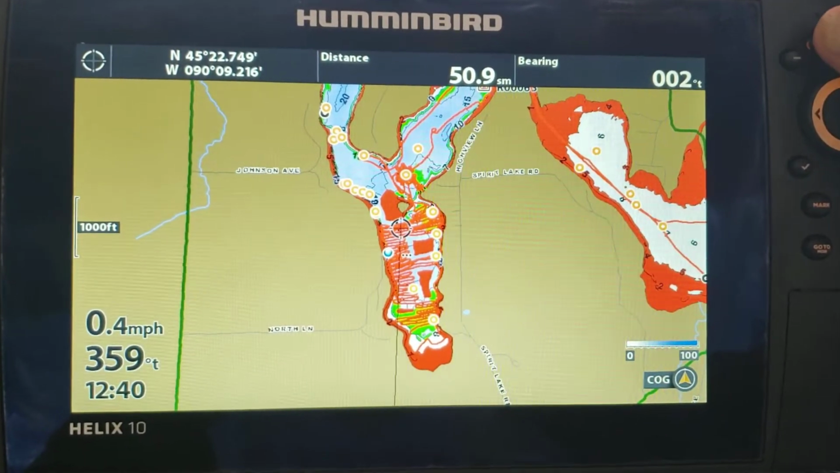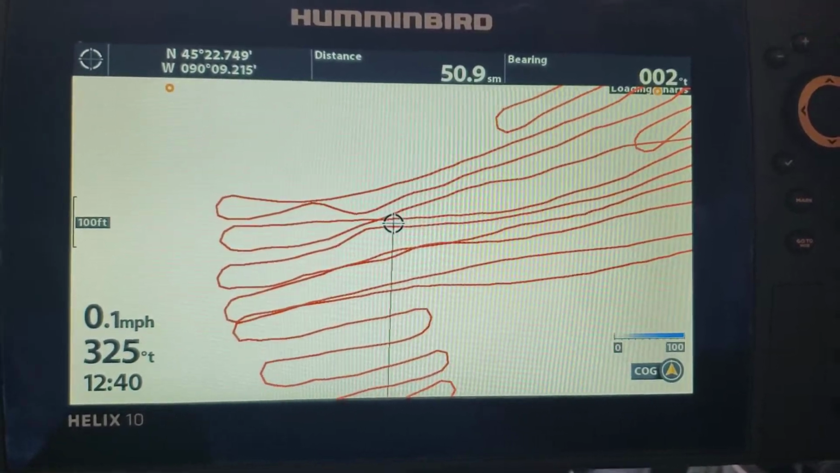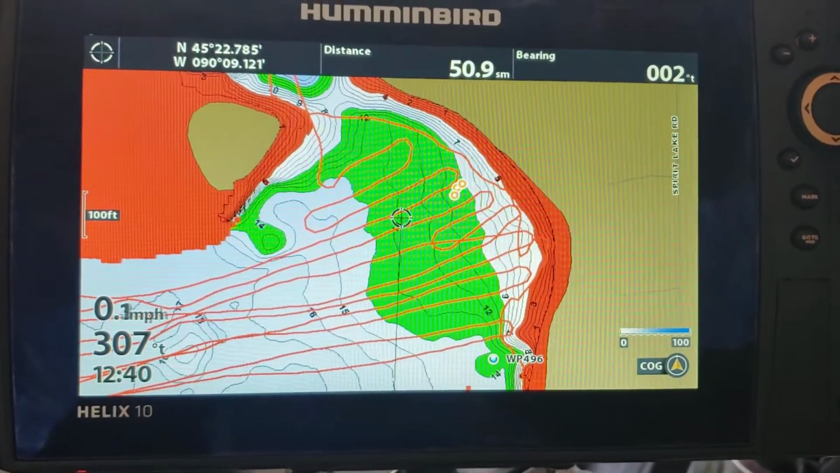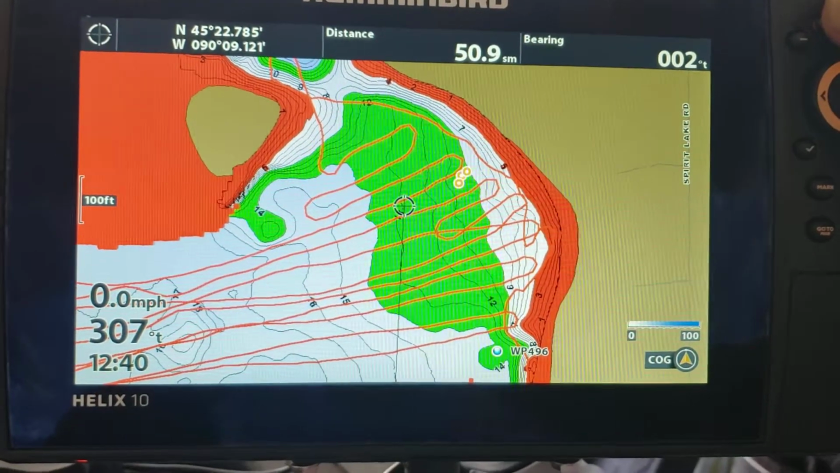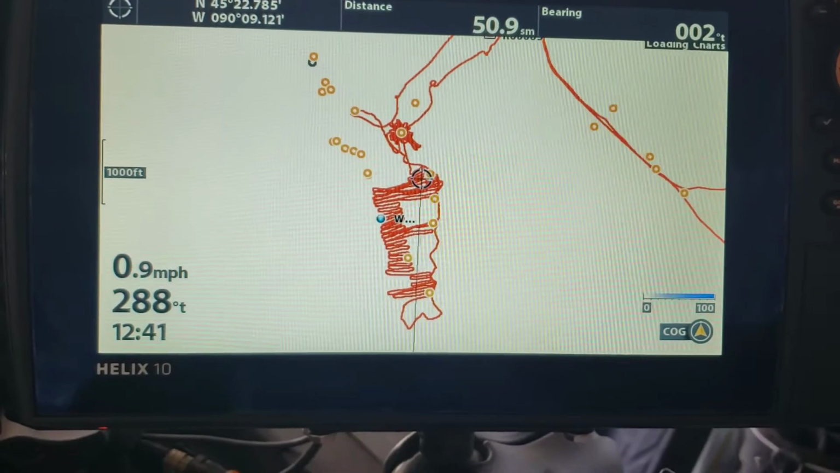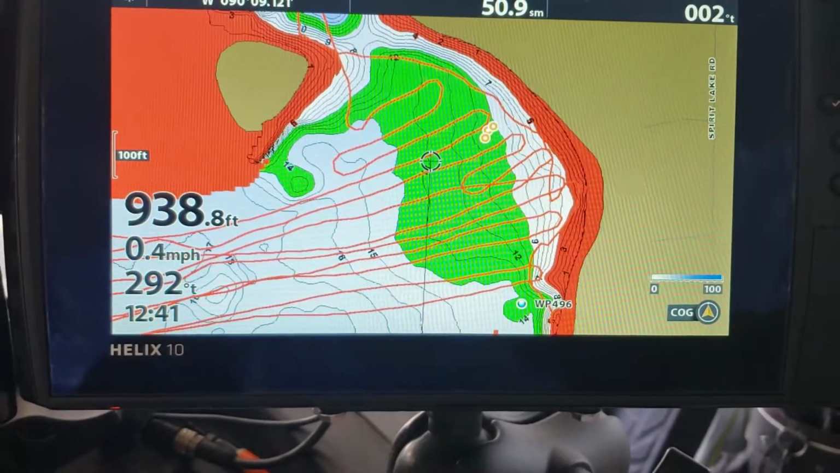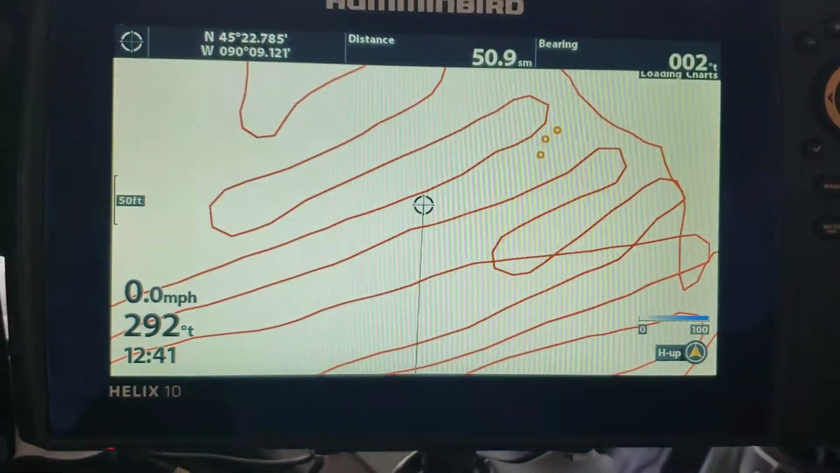Well, I updated the firmware on these units over the winter, or maybe early spring, I don't remember. But yeah, see what that looks like? That's that lake that I told you guys I drove around and gathered up all that data. And I was so happy about it. Well, I looked at that map and I said, there's no way that the bottom of the lake looks like that. That's all messed up.